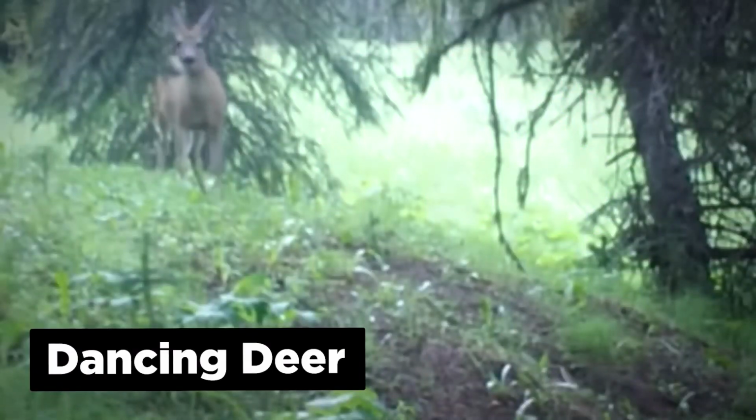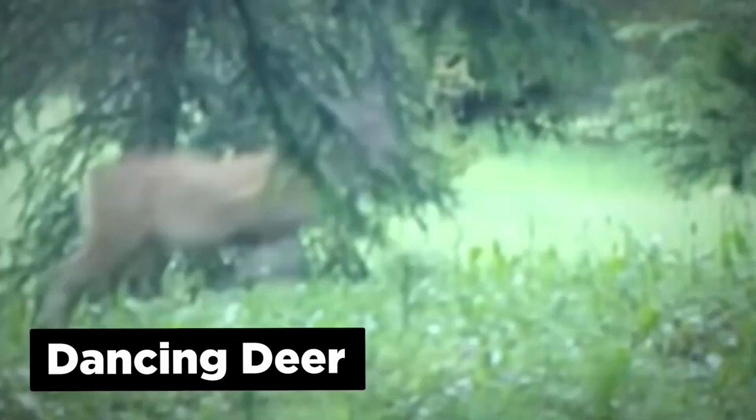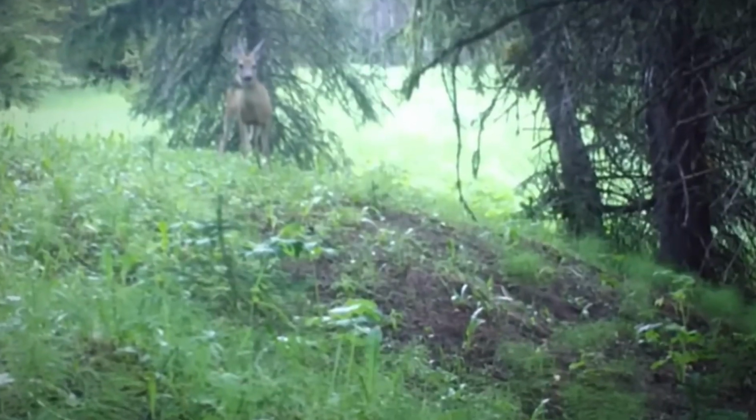Dancing deer. Scientists have been left perplexed as a deer shows off his dance moves at Yellowstone. Wildlife officials at Yellowstone National Park were left flabbergasted by the energetic behavior of a dancing deer seen on a remote trail camera. Nature cameras are typically used to give scientists a look at animal behaviors in the wild that would be otherwise difficult or unsafe to obtain, and this footage posted to Facebook by Yellowstone National Park in August shows a deer appearing to dance erratically and jump up and down.